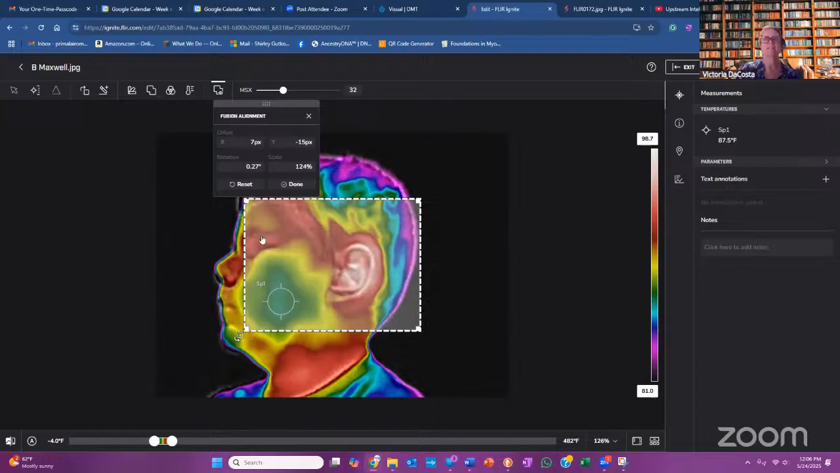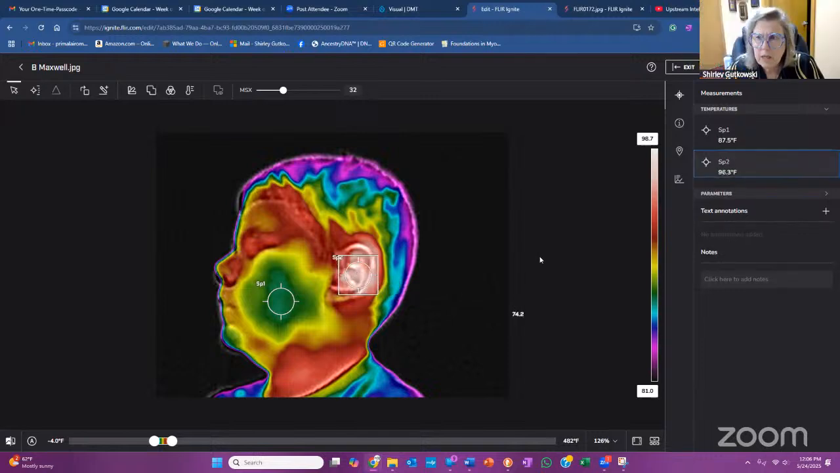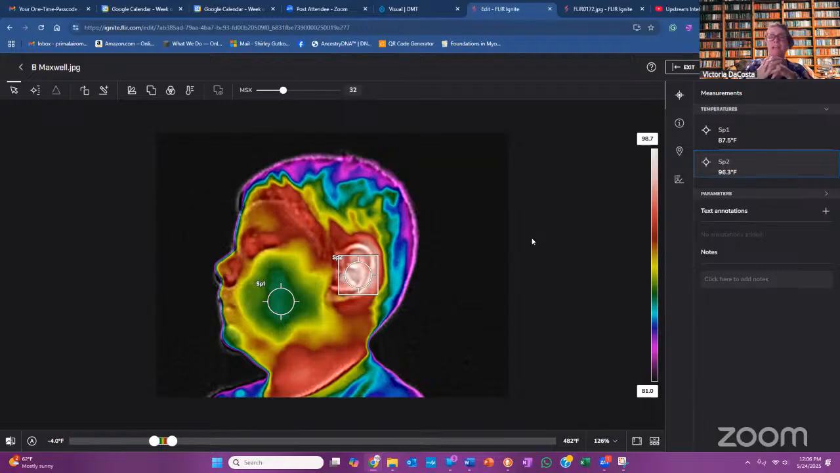Oh, see, now we can really see the ear. And a lot of doctors like that because these are markers. You just click on them. So now you can see the marking in the anatomy and it's great for the doctors. I'm building the case for the story.